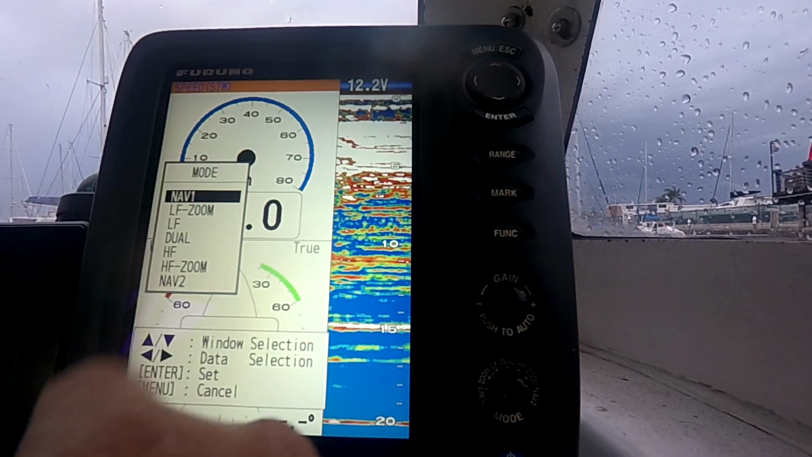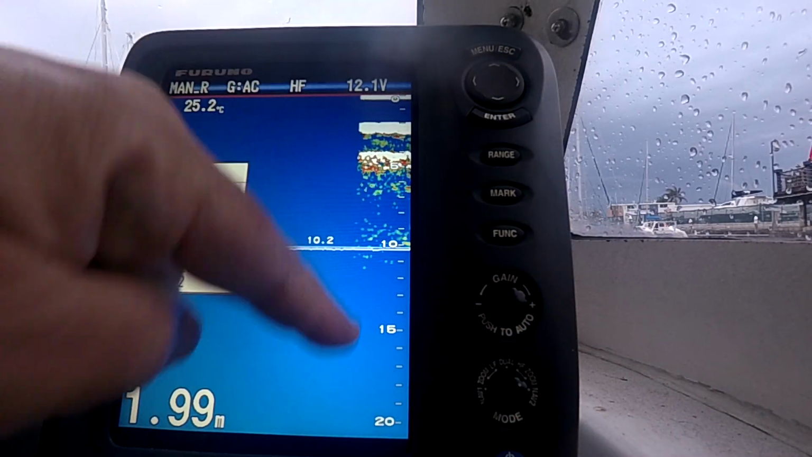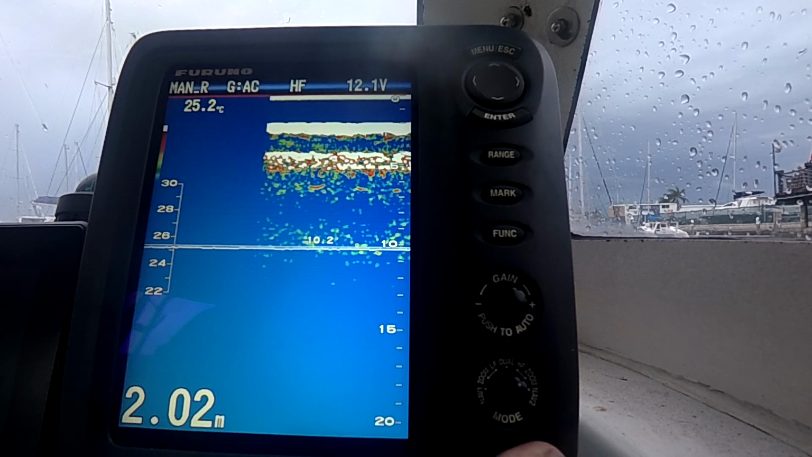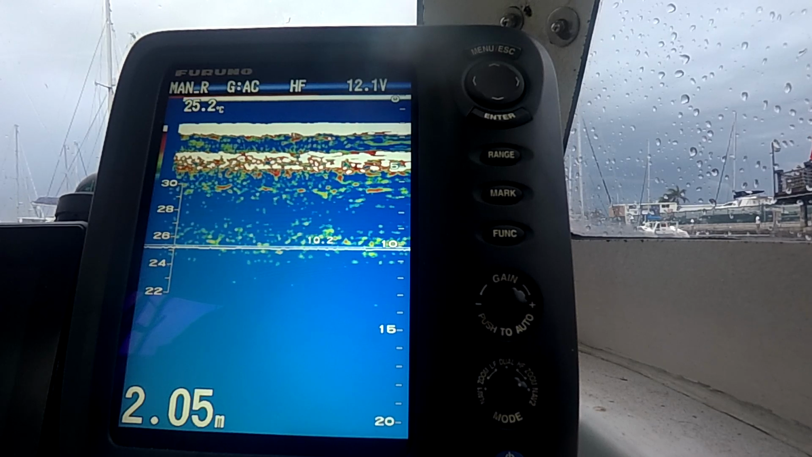One more click over, you got more nav data. So we'll just go back to HF, and so now I'm back to HF, 0 to 20. That's my day-to-day screen that I use. Power button and night light down here. So that's it in a nutshell.